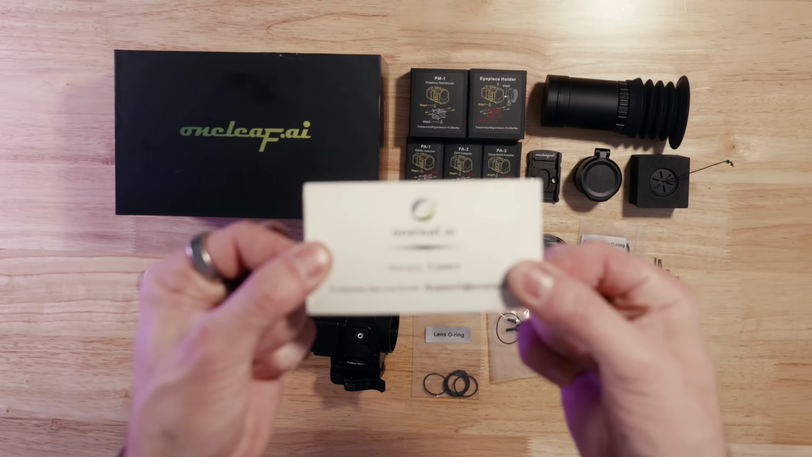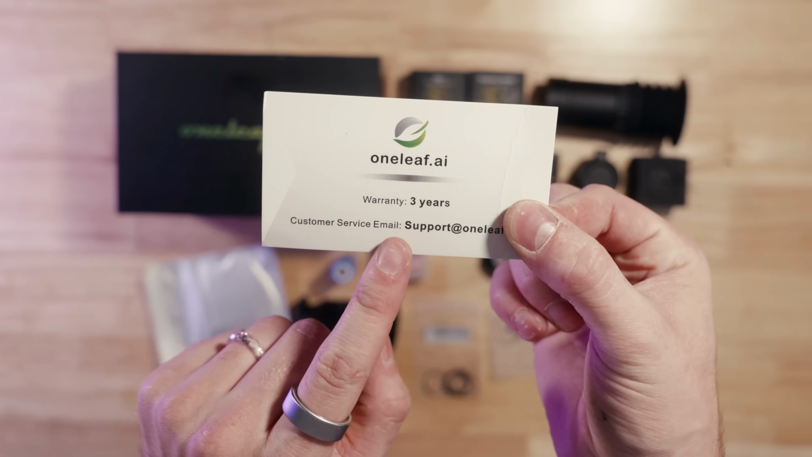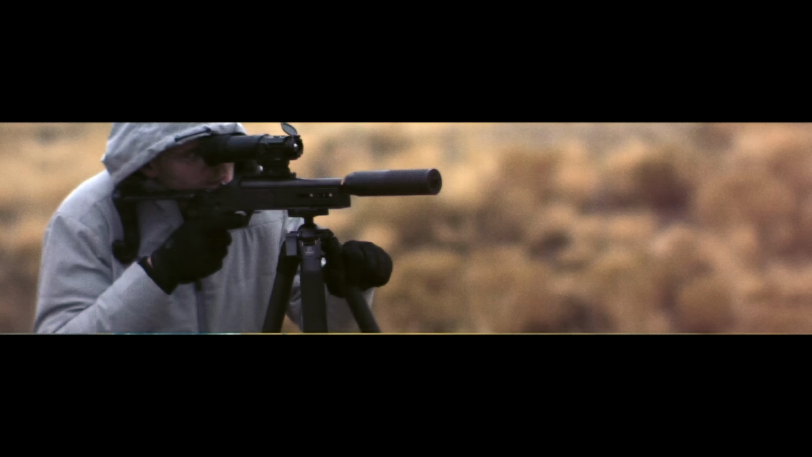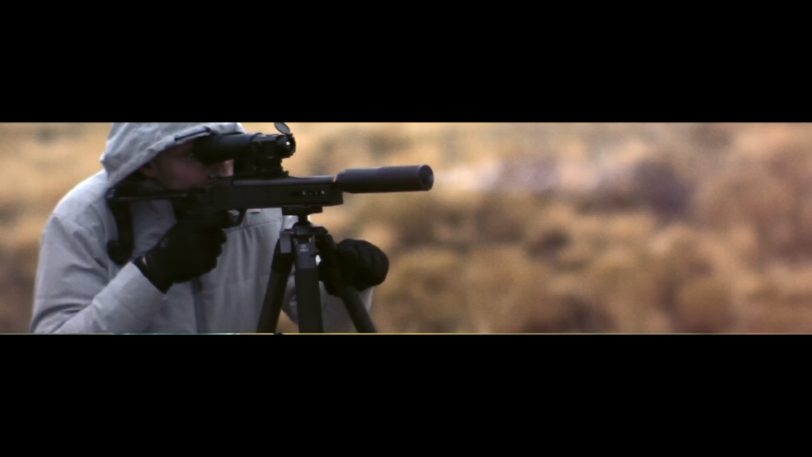All of this is really good, but obviously my concern with anything I buy is what's it like to get it serviced. And Oneleaf has assured me that they have very, very fast customer service and they back all their products with a 3-year warranty. Now, obviously the best type of warranty is the warranty that you never have to use. So the 3-year warranty is great, but never having to use it is going to be better.